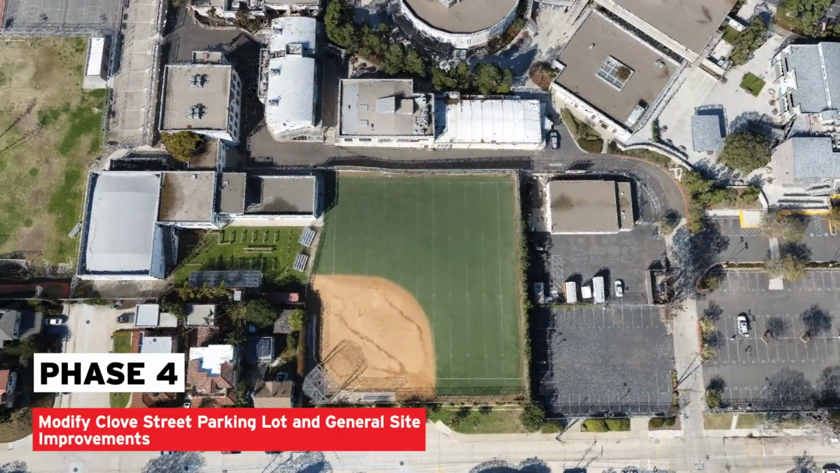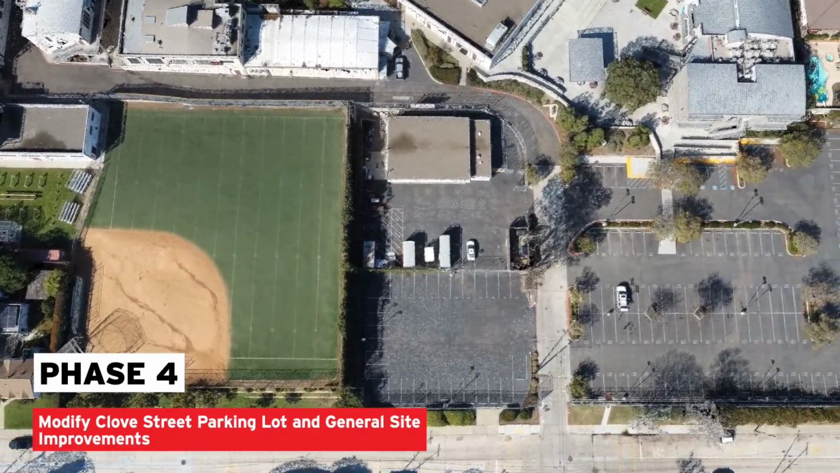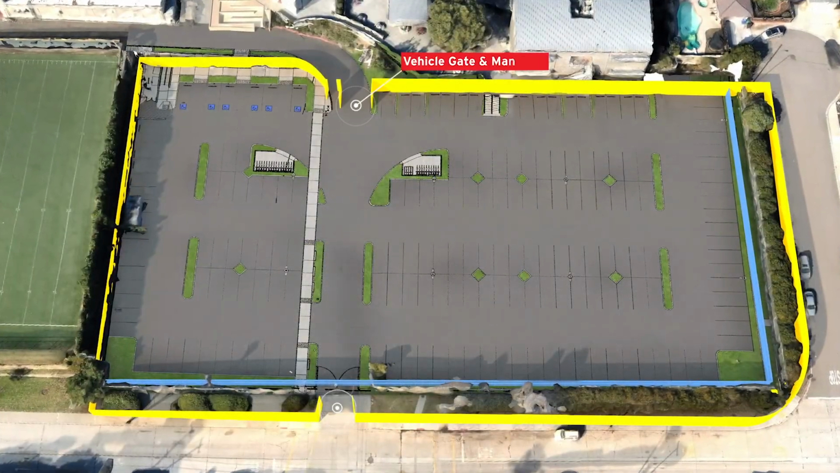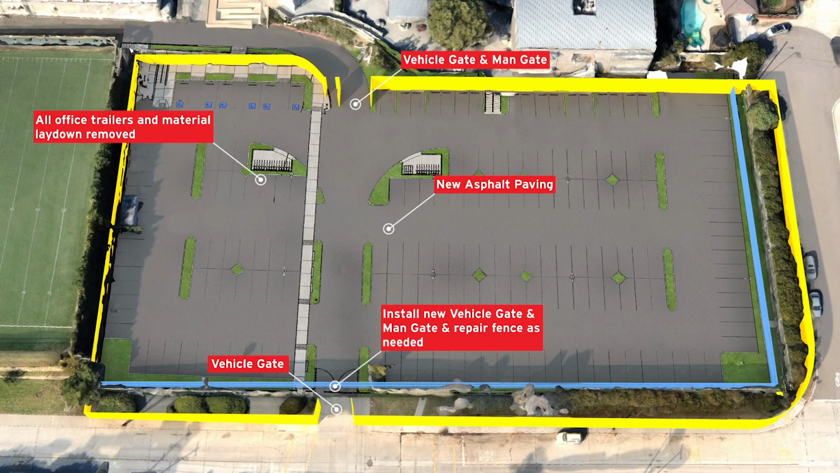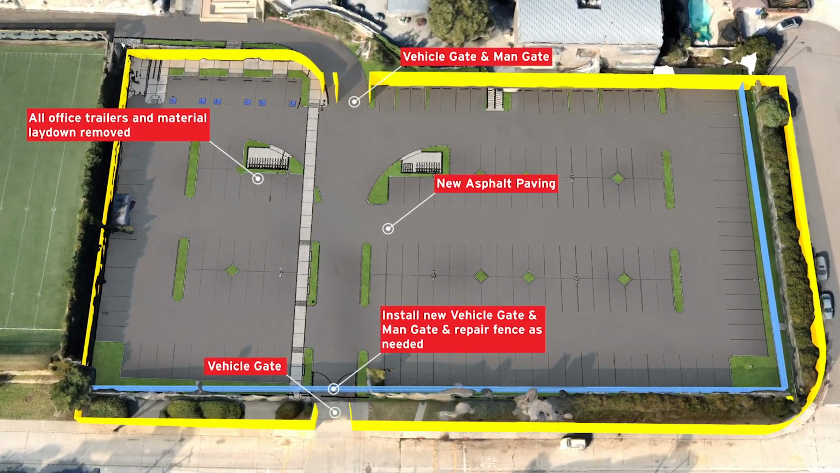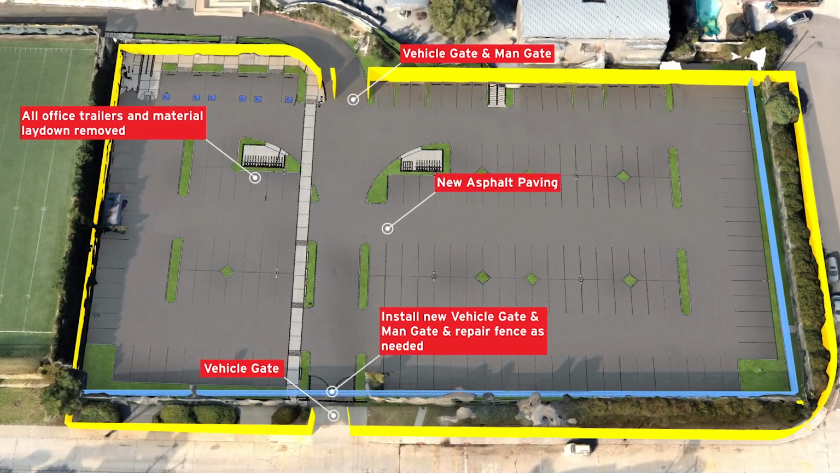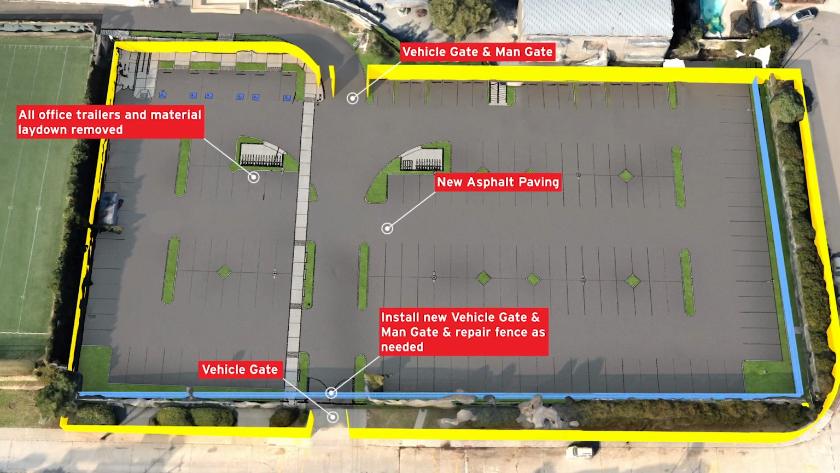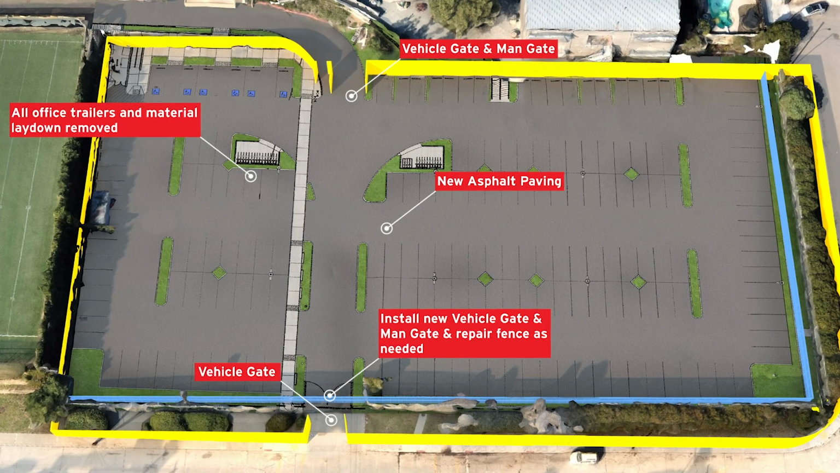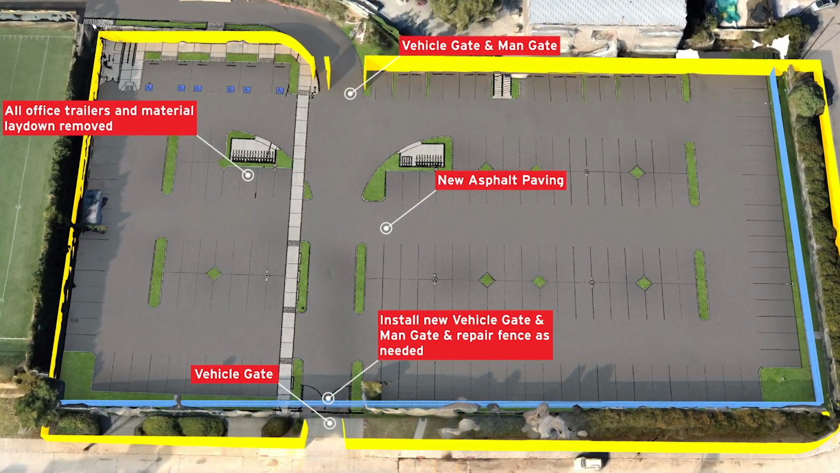Phase 4 parking lot and site improvements. Phase 4 will consist of perimeter protection at the parking lot, removal of office trailers, and laydown material. Demolition will start as soon as access is available, with site utilities starting as soon as possible. Concrete curbs, sidewalks, and mow strips will be installed as soon as underground is complete. Paving and then landscape will follow. The new perimeter fence and entrance gate will be installed, followed by off-site improvements.